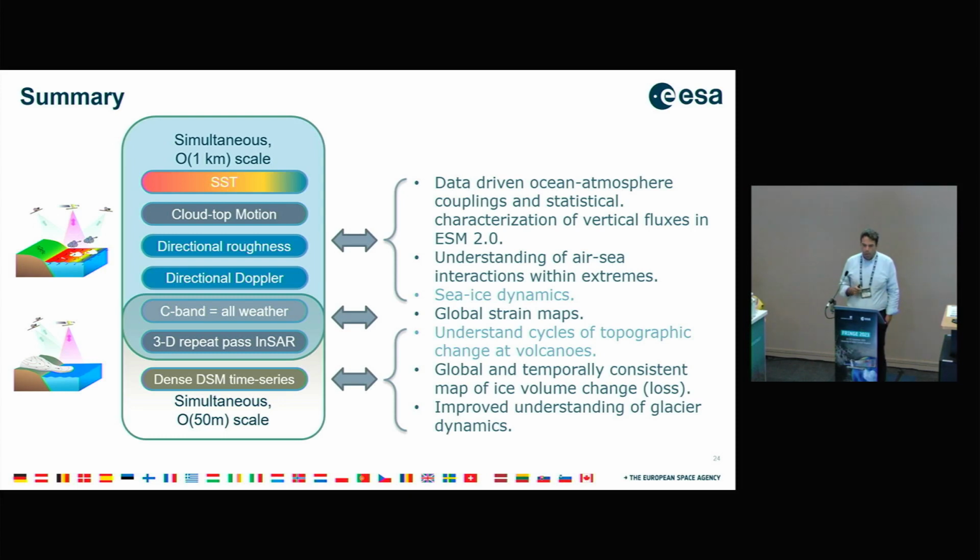Then my last slide is a summary. Harmony is a data-driven mission that's looking overall at the order of kilometer scale for the stereo and stereo phase. We're looking at sea surface temperature, cloud top motion, directional roughness, directional Doppler. It's C-band, so it's all weather, which is important for the extremes.